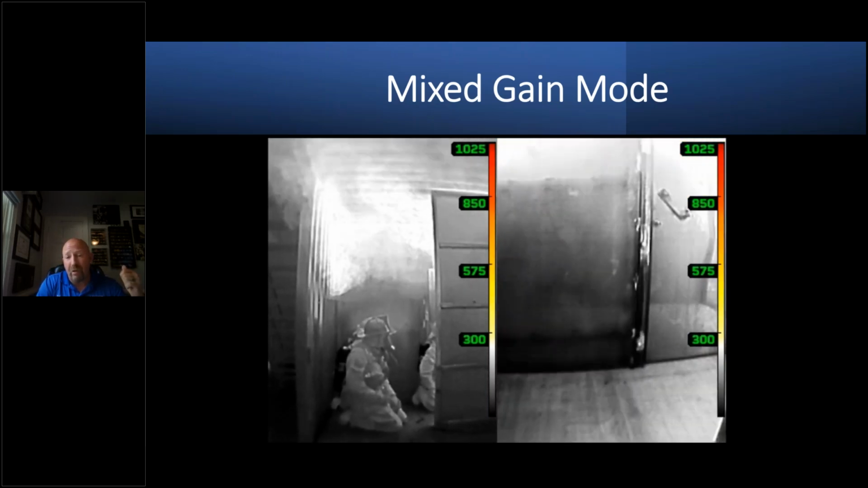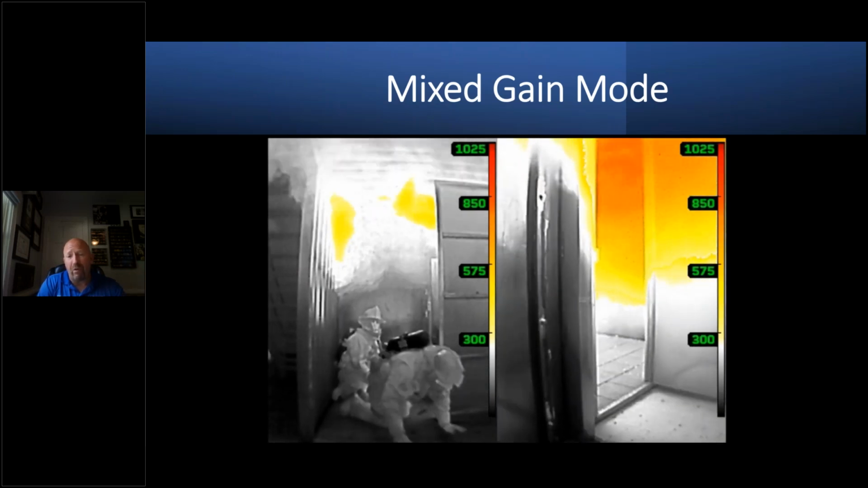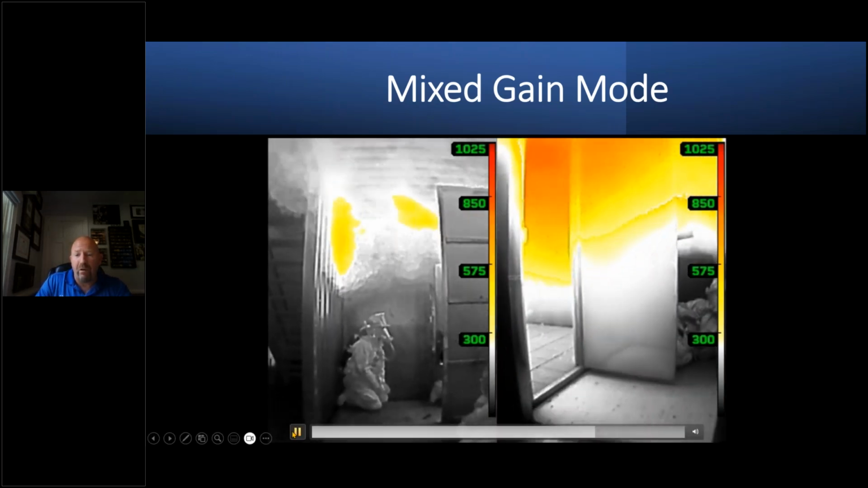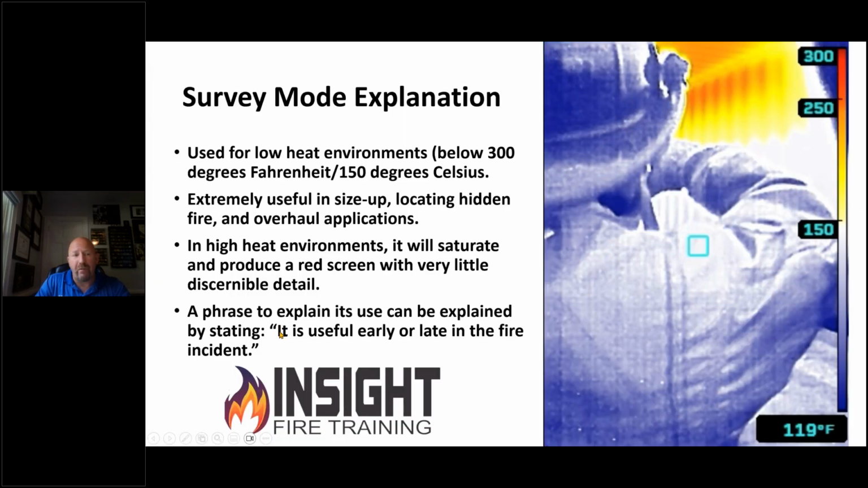Colorization gives you information about heat, how much heat. It could be just heat from a residual heat, or it could be heat from the movement like you're seeing here. Notice the firefighter down low here, he's still visible. The inside of that fire room floor is still visible. And the image clarity above, you can see the heat.